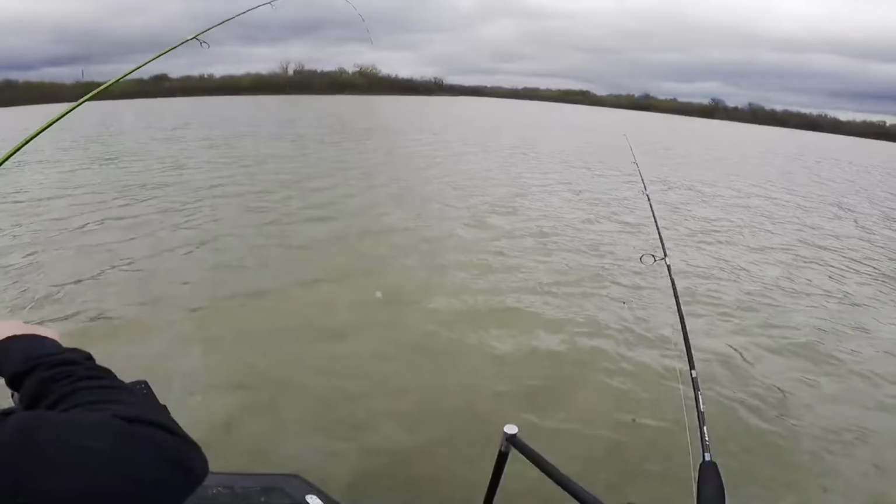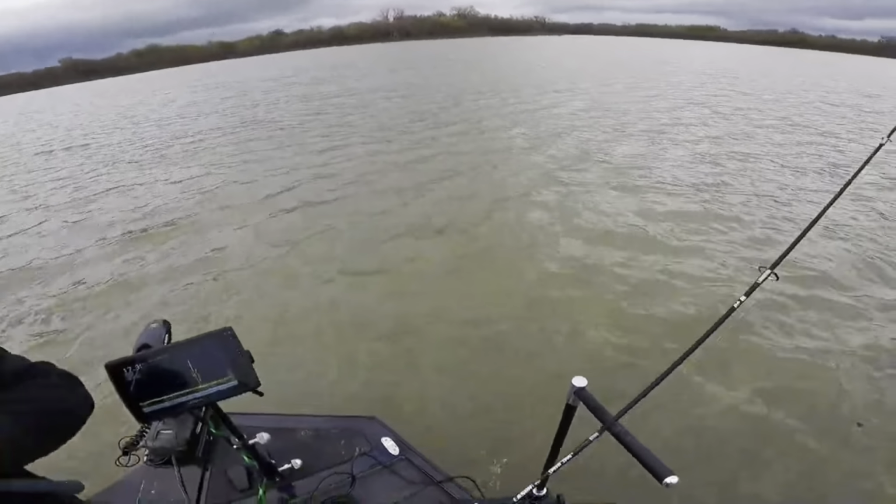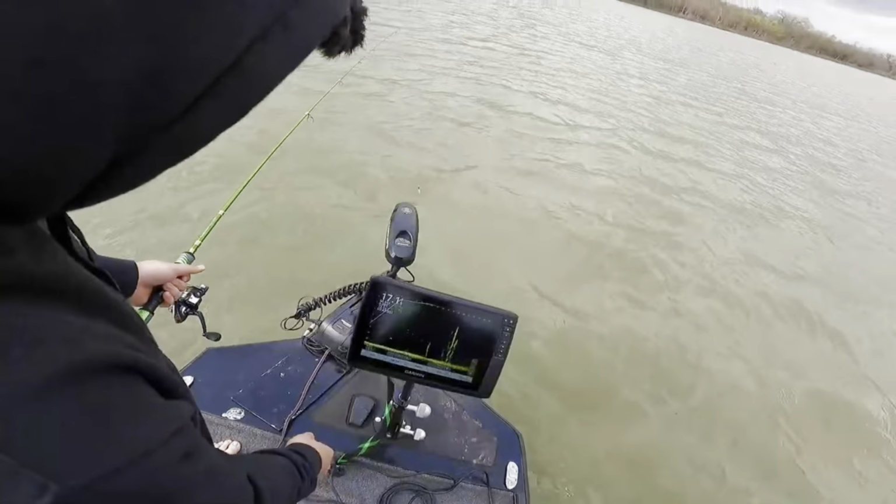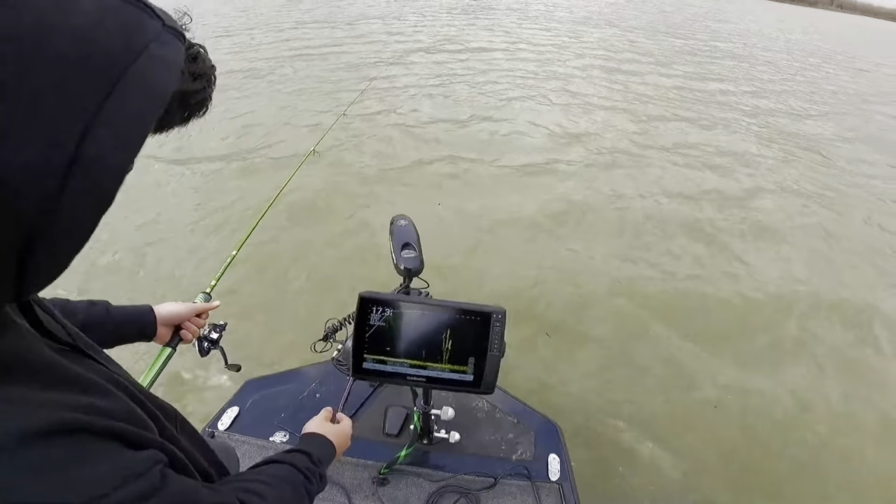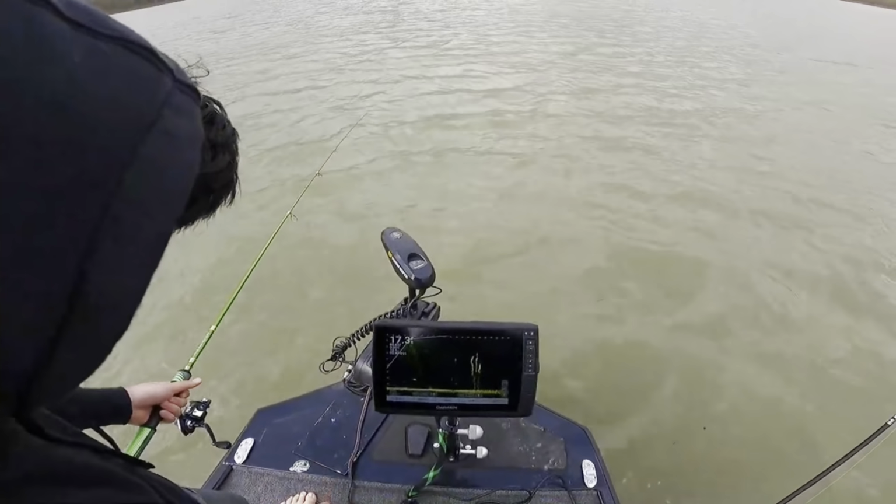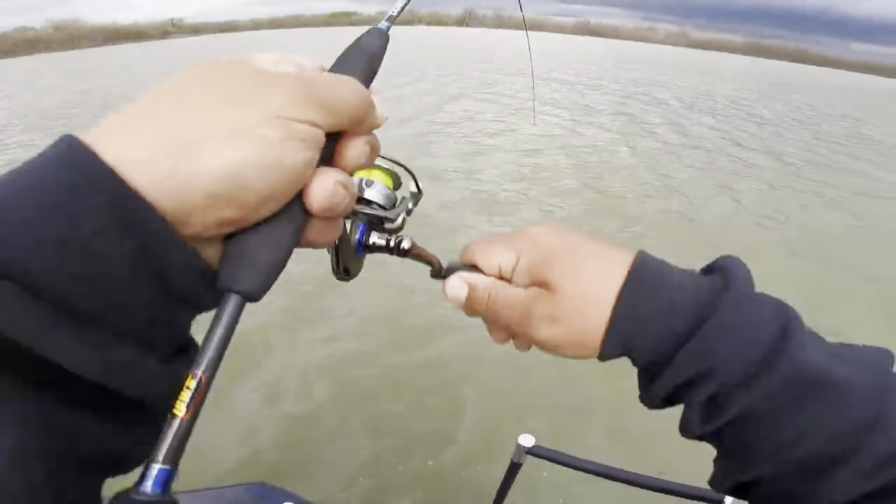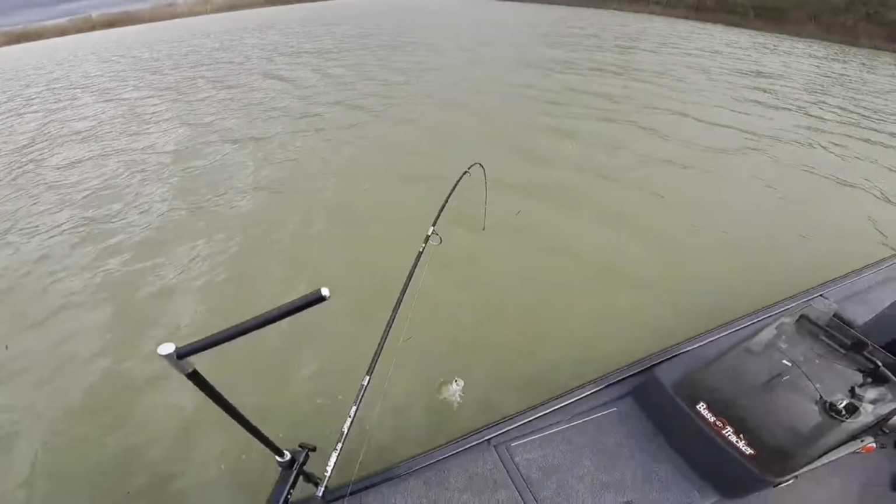Good catch, my boy. That's what I was trying to go for. Yeah. You might have to measure him. He's right underneath the boat, drop it. Hold on. Oh, you're right on. Got him. Oh, he's a nice one. That's a slab.